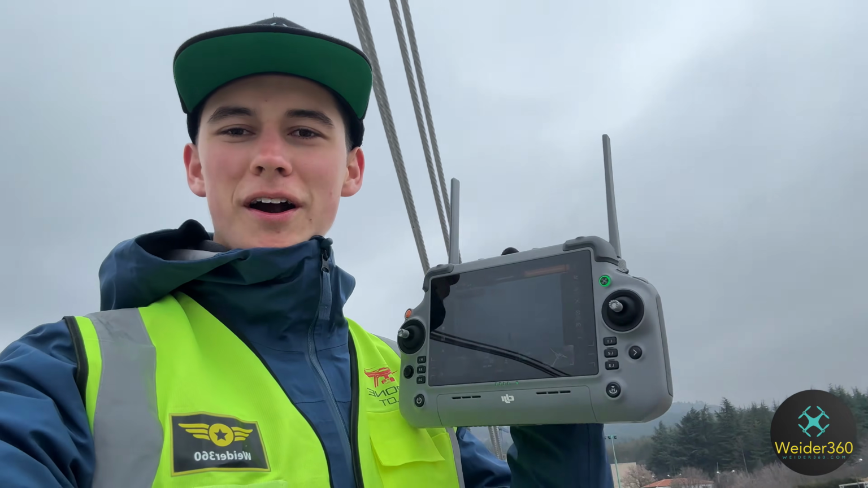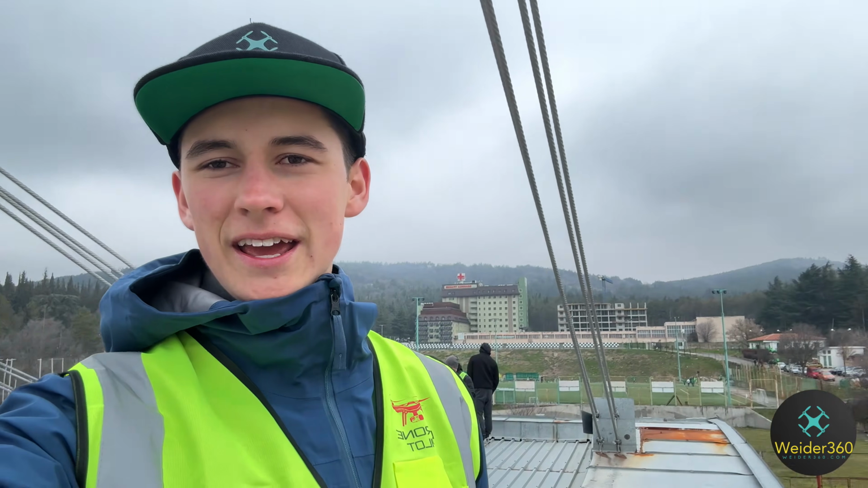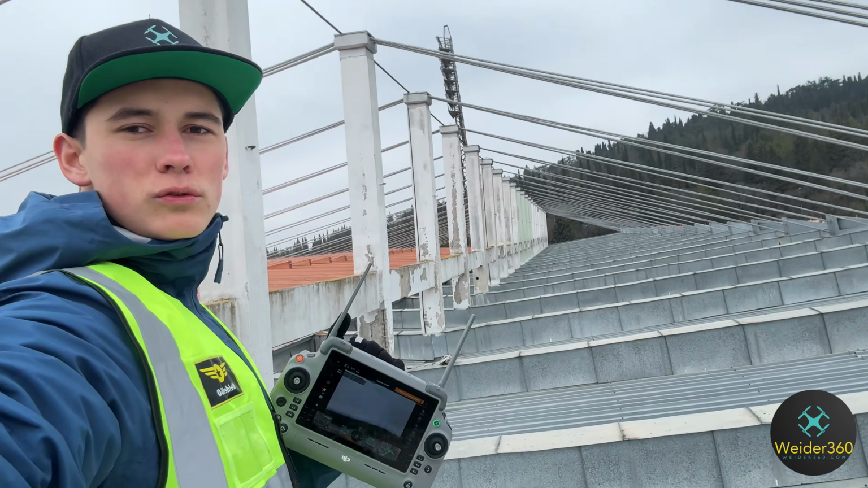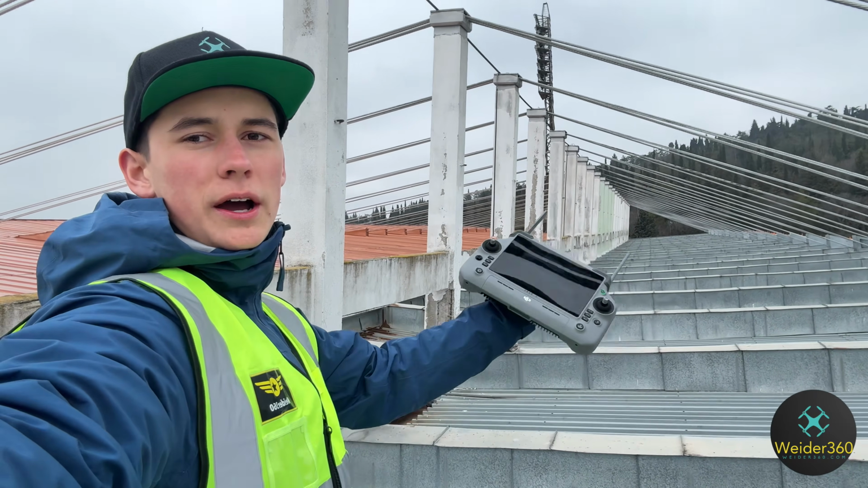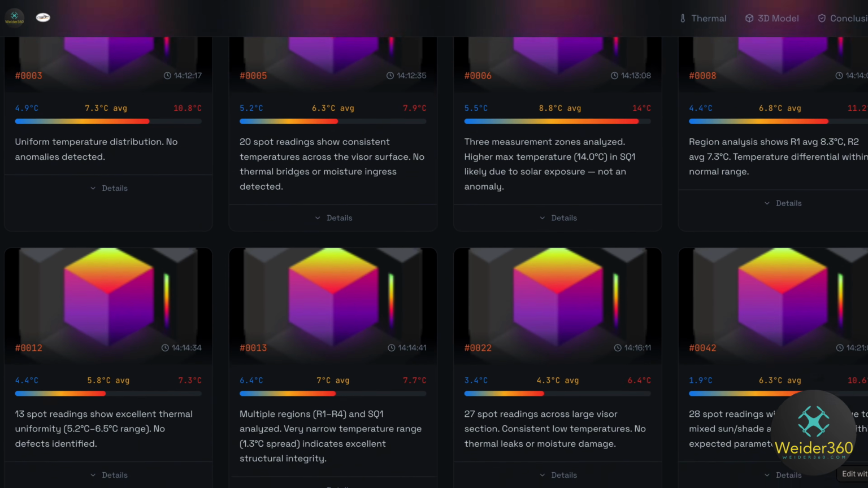Okay, so now we are both scanning. Dimitri, you can see with the drone here, and I. Dimitri is with the DJI Matrice 4T. Here it is, above me, and I'm with the DJI Matrice 4E. So we will create a high quality 3D photogrammetry model of this entire roof of the stadium here, and also some thermal images that we can use for a report.